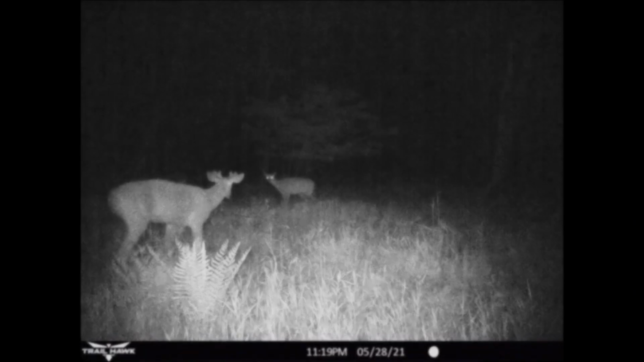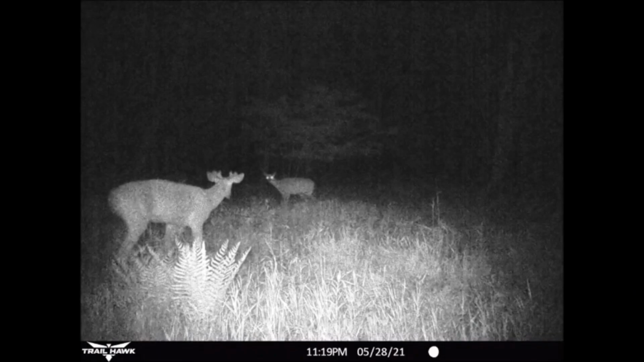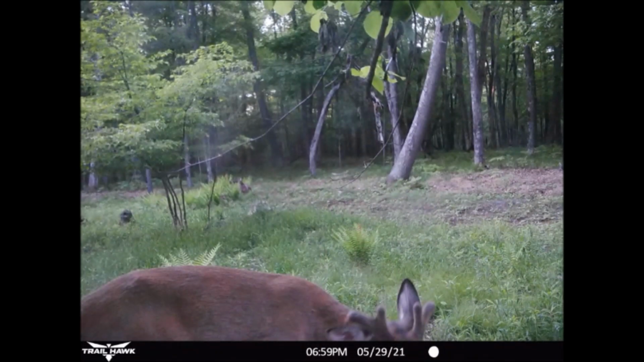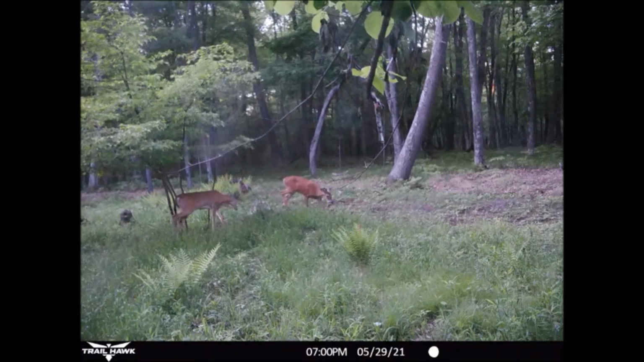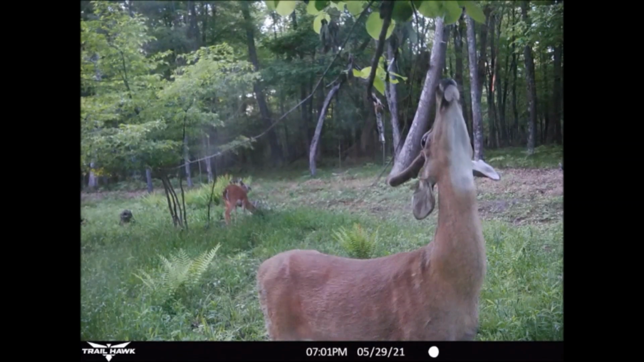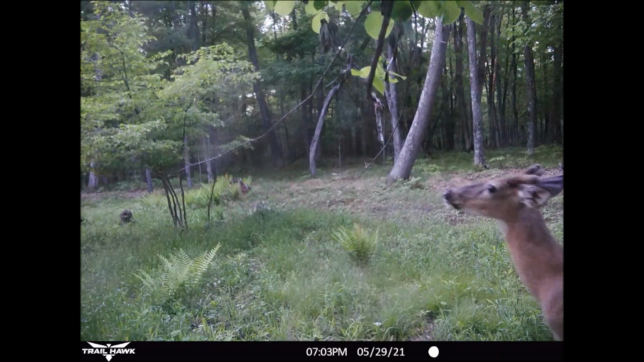There's also more nocturnal movement by the end of May as this 4-point buck checks out this doe. Then, early evening of the 29th, this 4-point buck, as you can see, has had some good antler growth already by the end of May. Well, he was hanging around the scrape areas in the food plot. Then he decided to scent this licking branch and remark his territory.